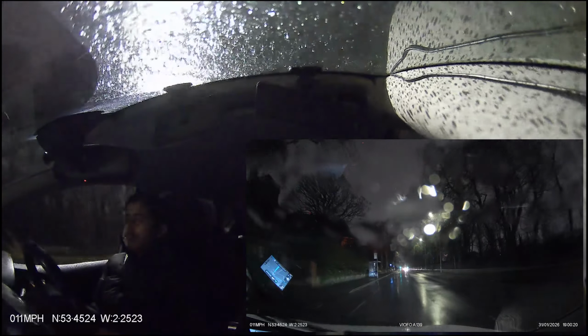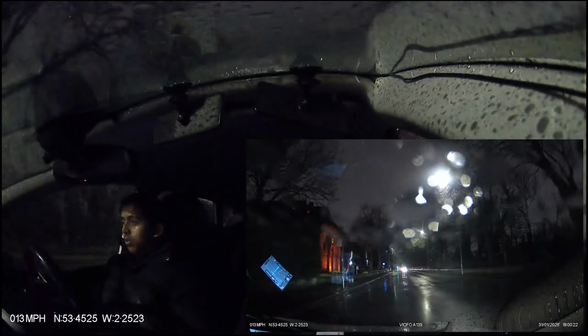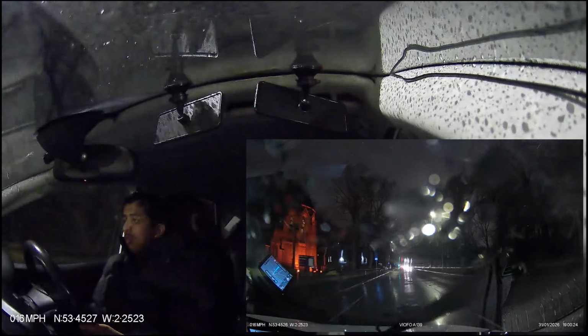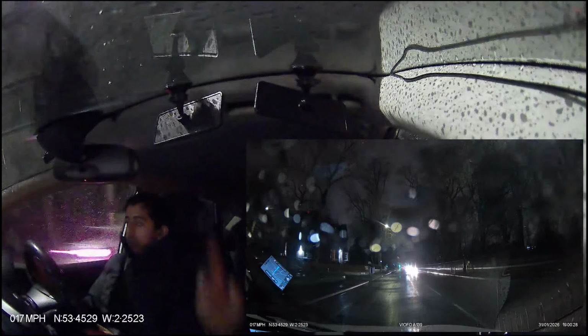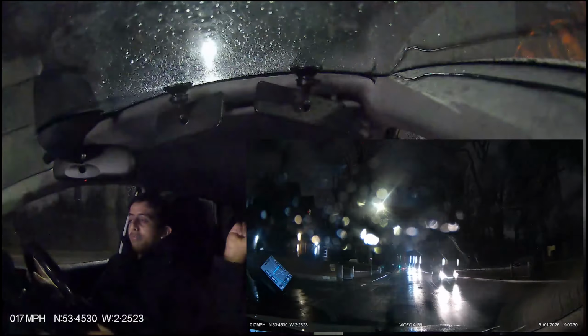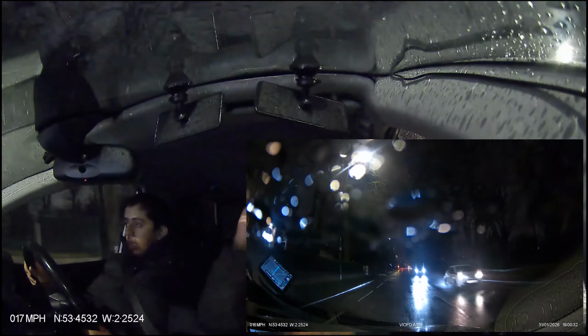What's the road speed, by the way? 20. How do you know? Fine. Well done. And this is a road where most people make mistakes. One is that same block, the one we're going to go again. One is this 200 block. Yards, turn right.